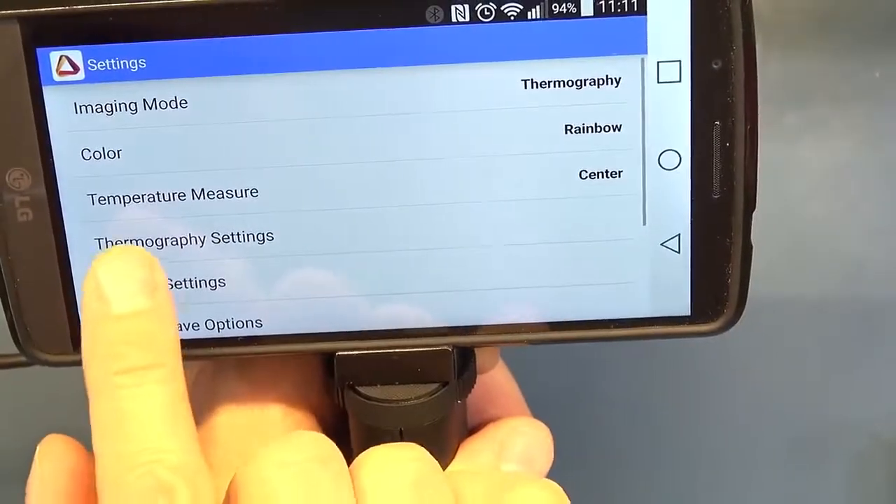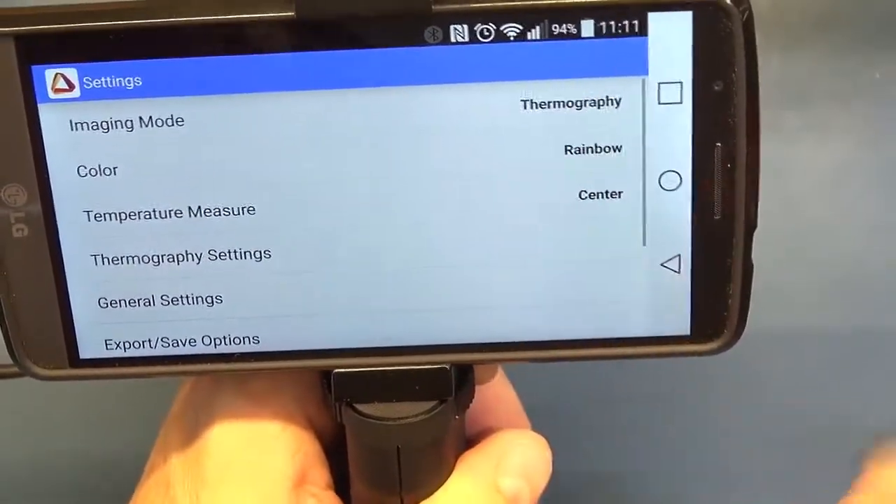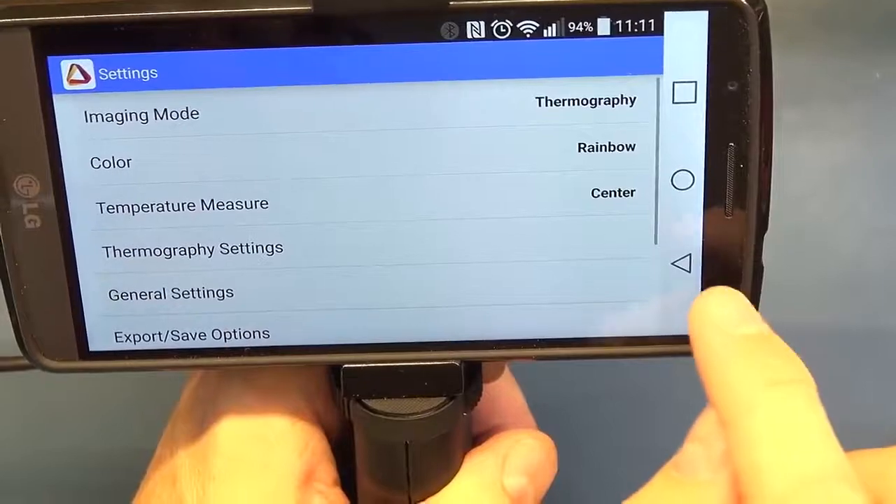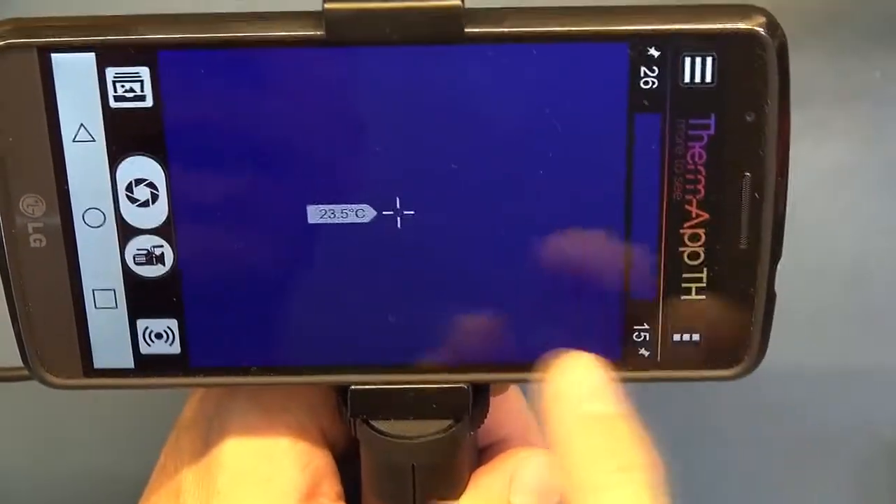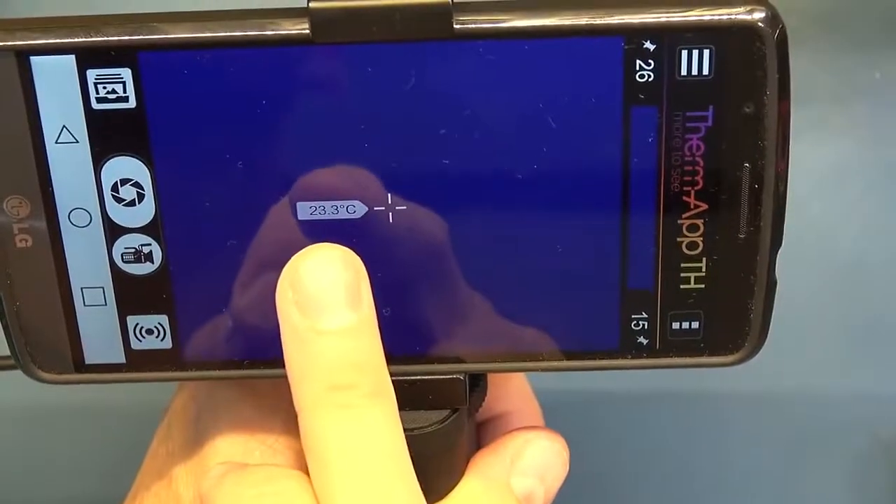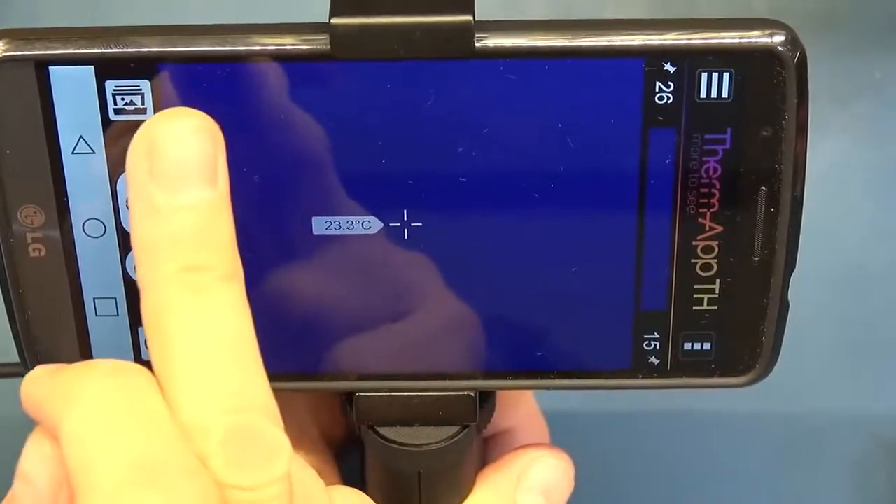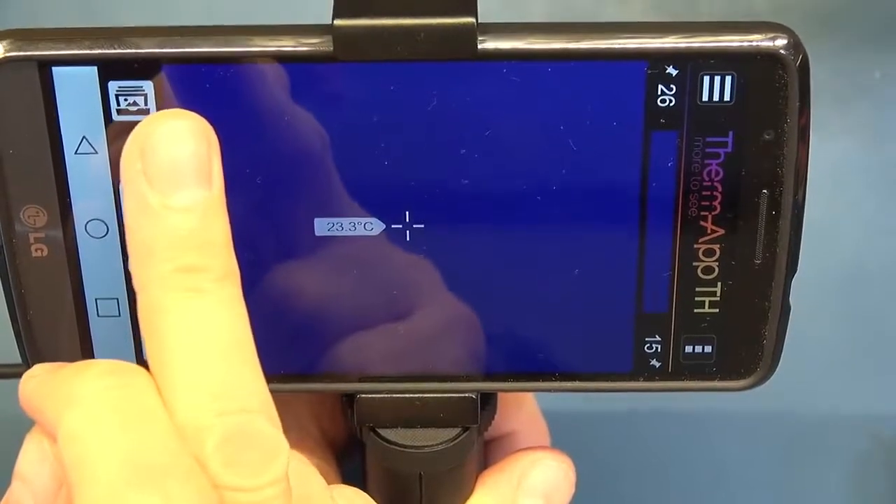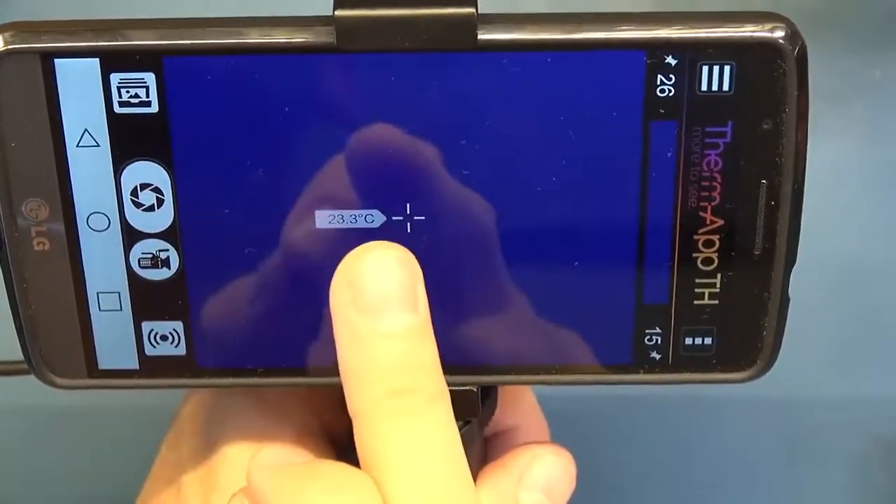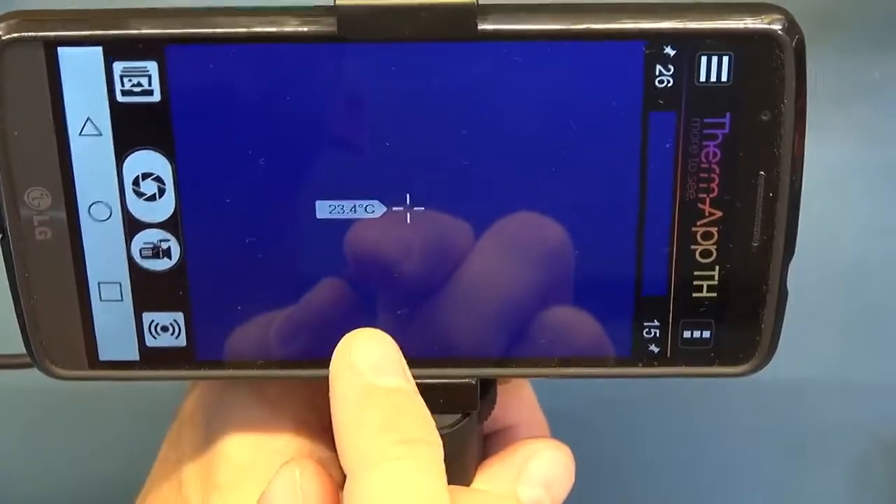You've then got this thing which says temperature measure, and that dictates the sight on the screen. So here I'm going to point out, I think there's an improvement they can make on this application. You've got your sight on the screen, which you'll see has the temperature. Now most cameras just have the crosshairs, and then up to the side will have the temperature reading. I found that ergonomically this is quite nice because I'm not looking here and then referring up to see what the temperature is.